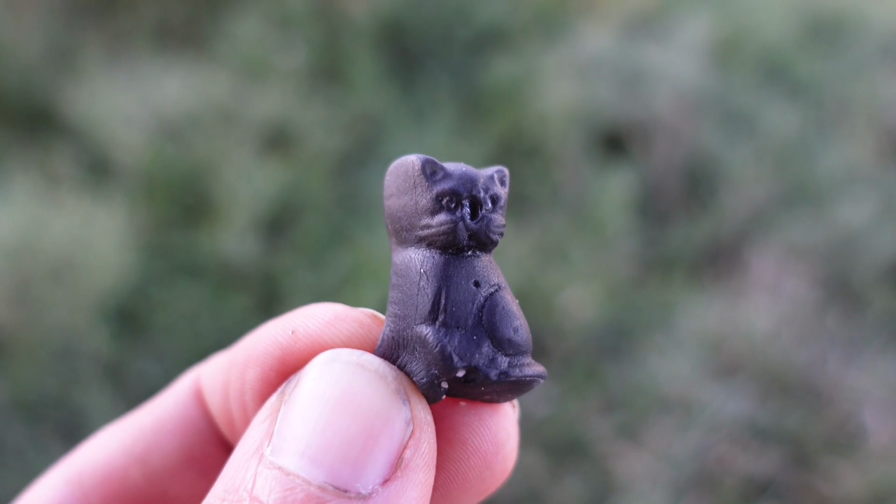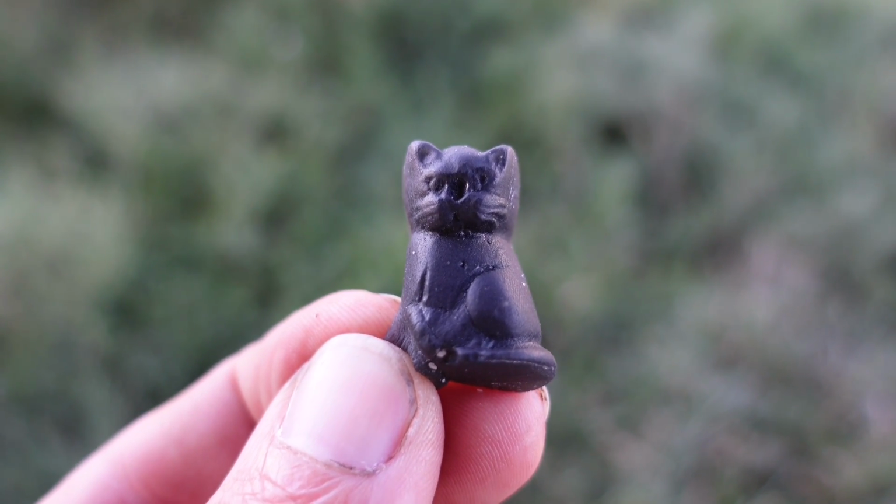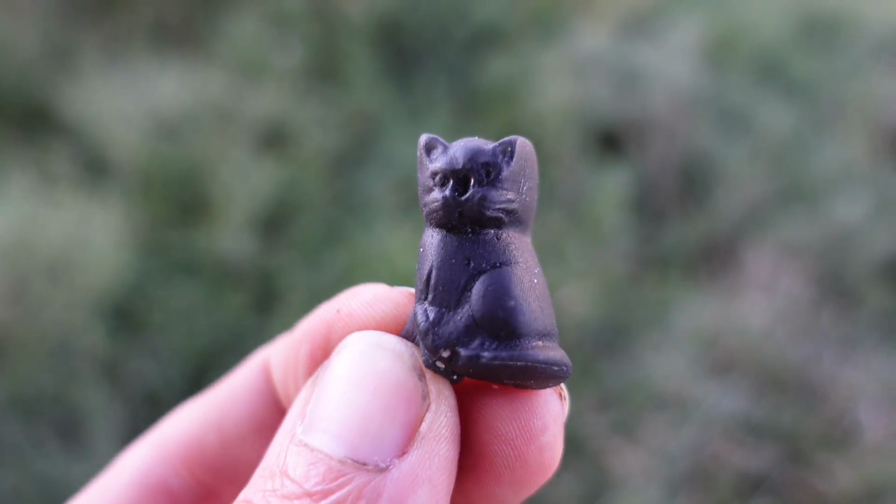Minding my own business, eating some lollies. I'm pulling out these black aniseed cats. I tell you what, I hate feral cats and I hate these black lollies.